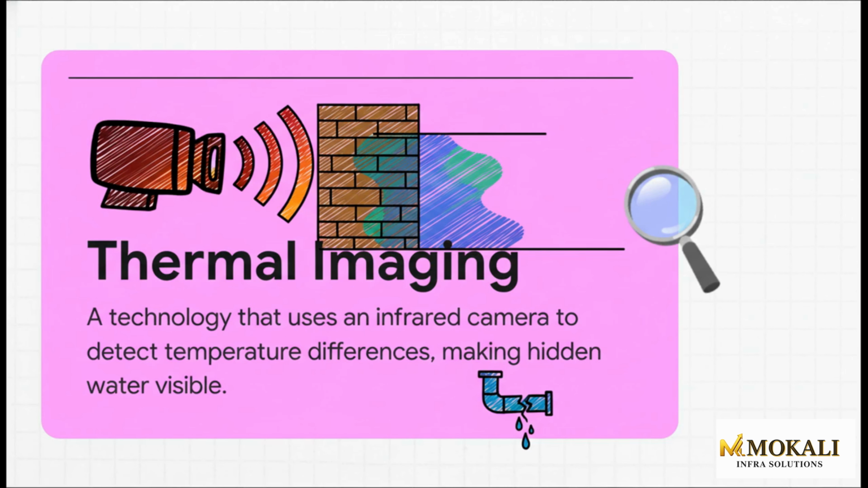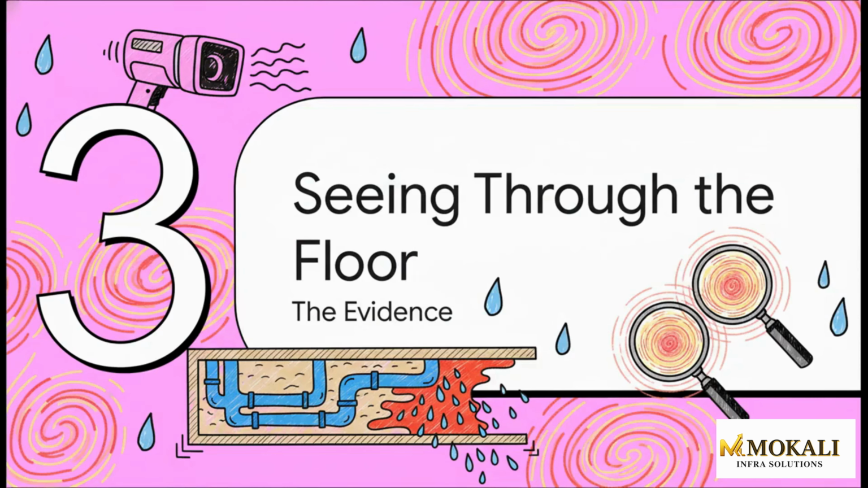Thermal imaging. Seriously, think of it like a camera that sees heat instead of light. See, trapped water is almost always cooler than the dry stuff around it. So on a thermal scan, it just lights up. It's basically like giving yourself X-ray vision for moisture. Okay, so with the thermal camera ready to go, the hunt was on. Let's see what was actually hiding just beneath the surface.